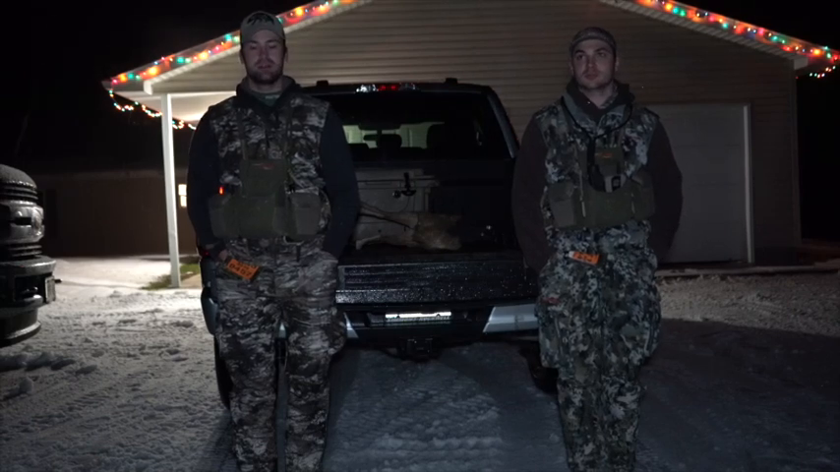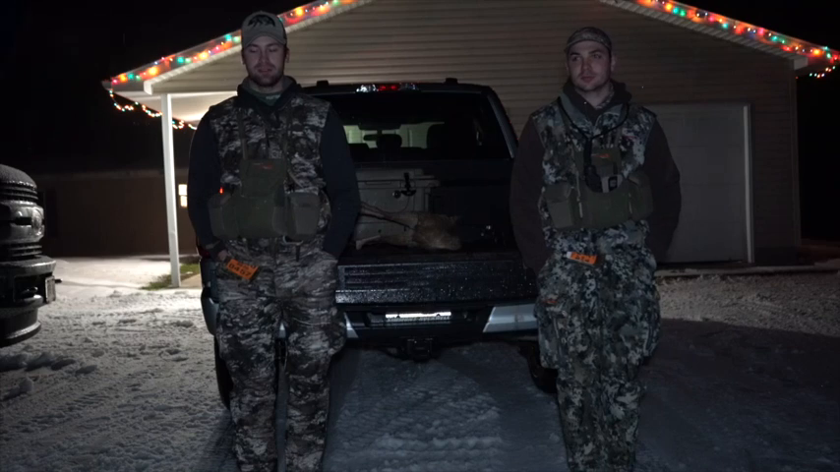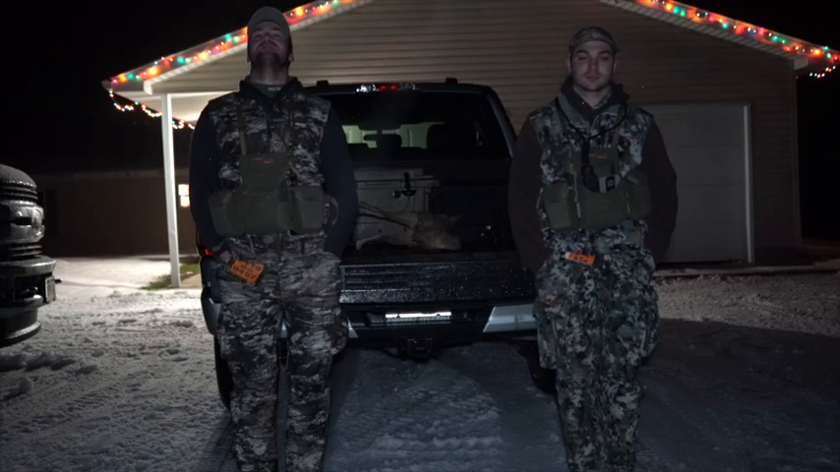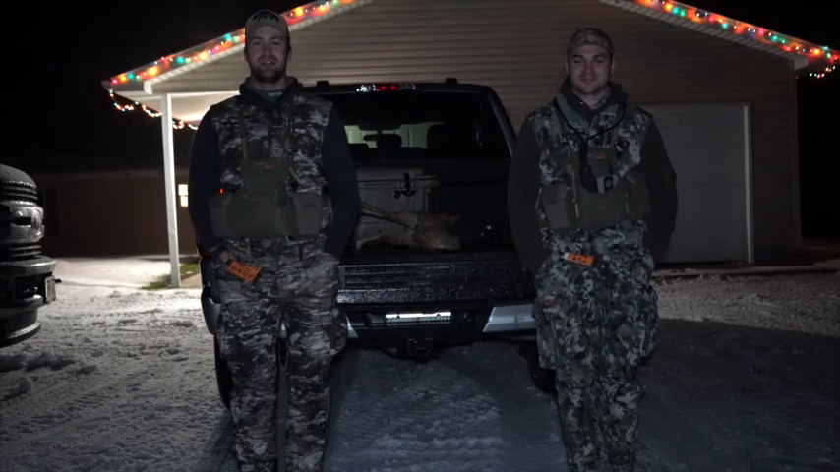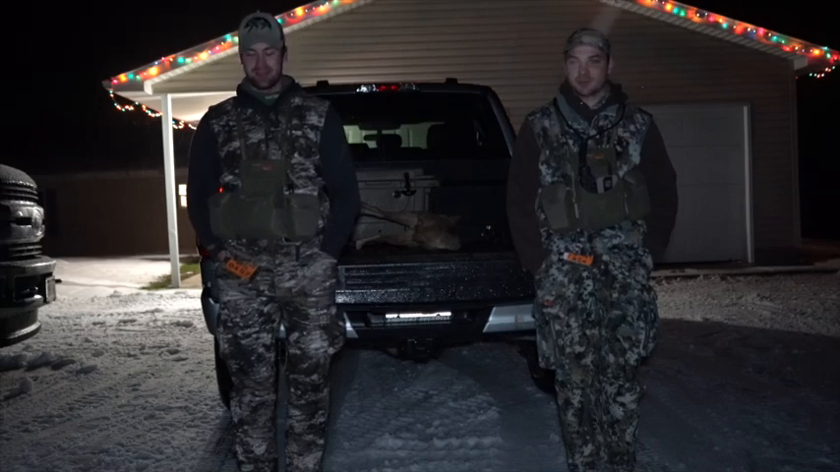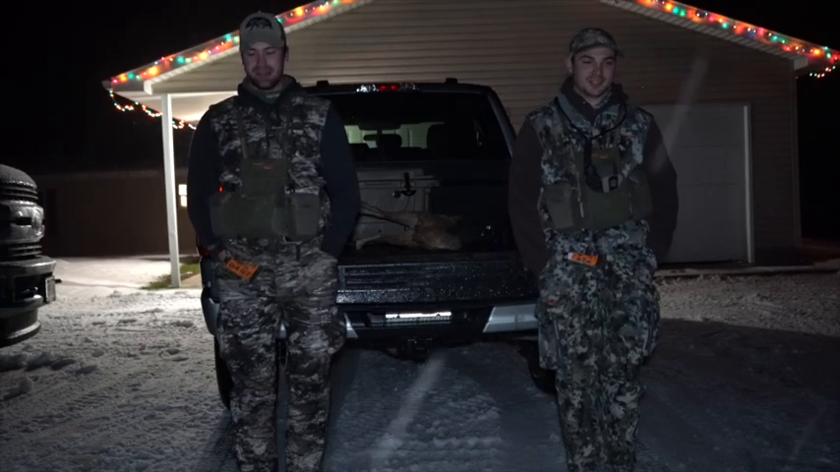Less than 10 miles per hour, perfect. Maybe up to 6, get a little wind. Maybe up on top of the hills it'll be a little bit windier. But it's been a long time since I've been able to pull the trigger at a coyote. Brad's been doing pretty good the past month. Been pretty spotty, but it's been spotty.